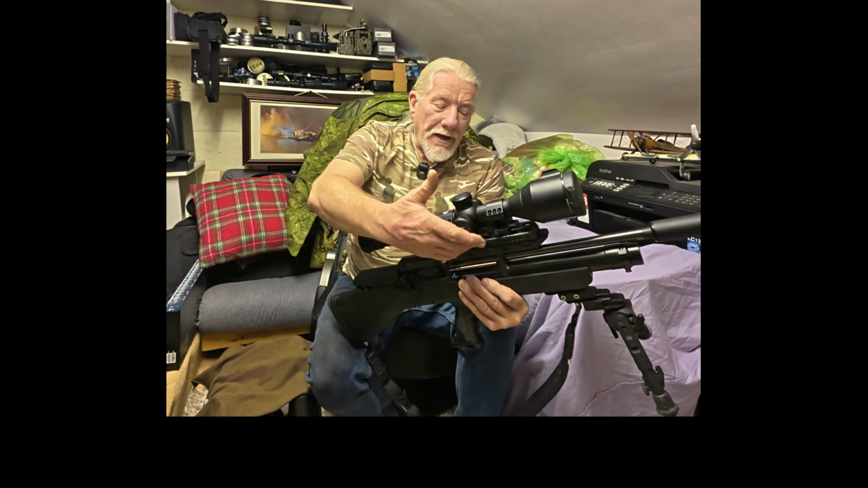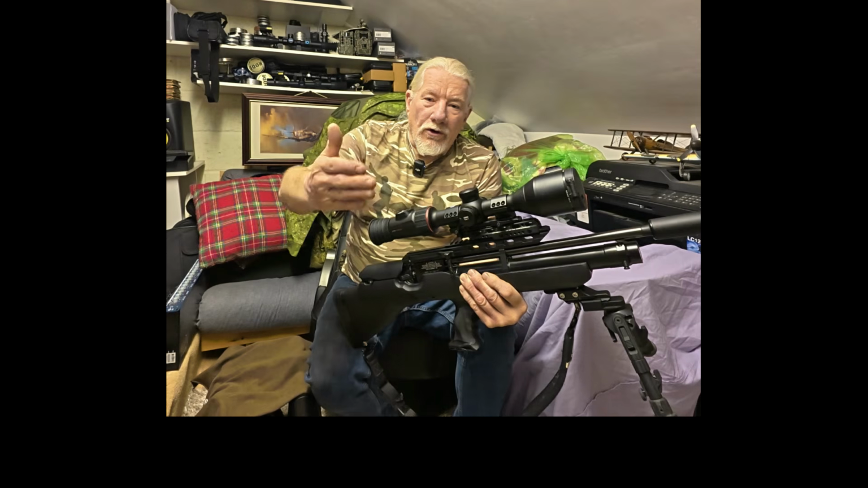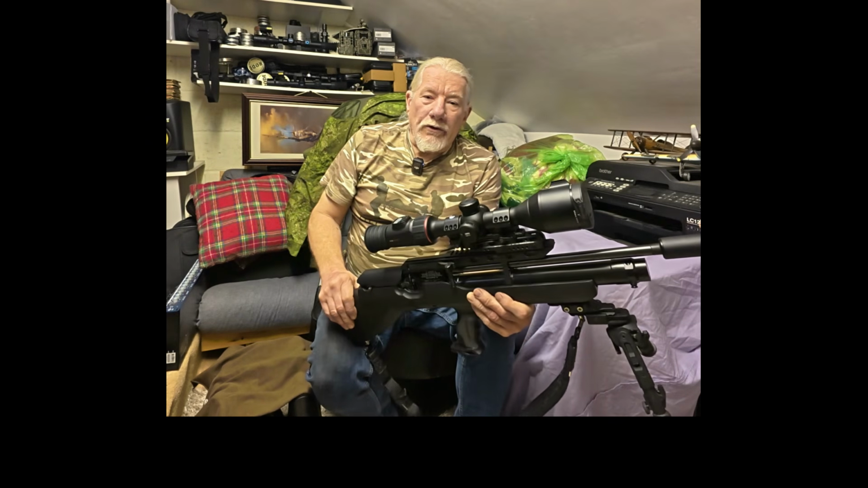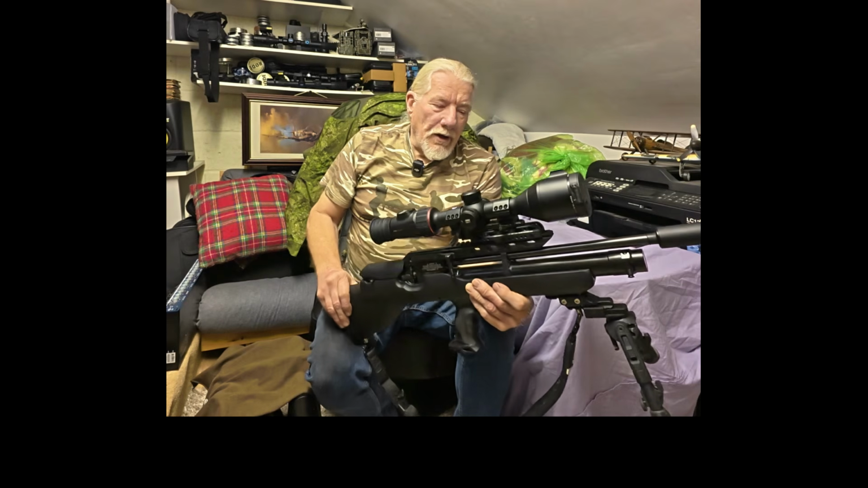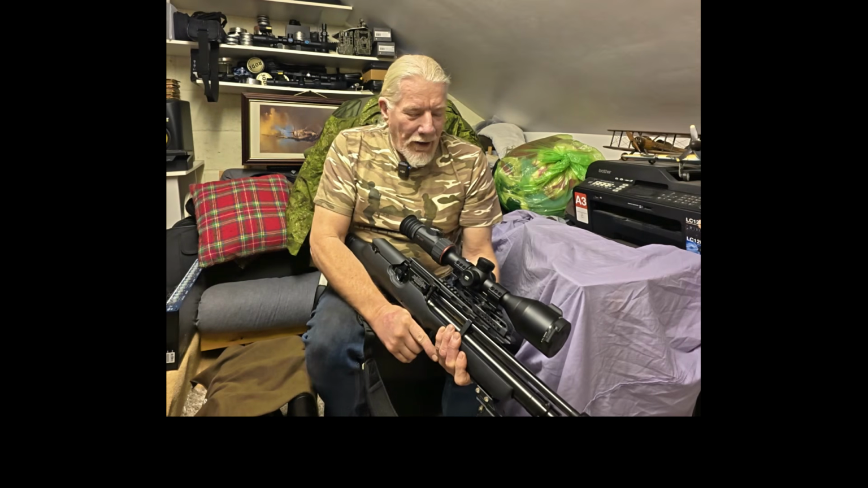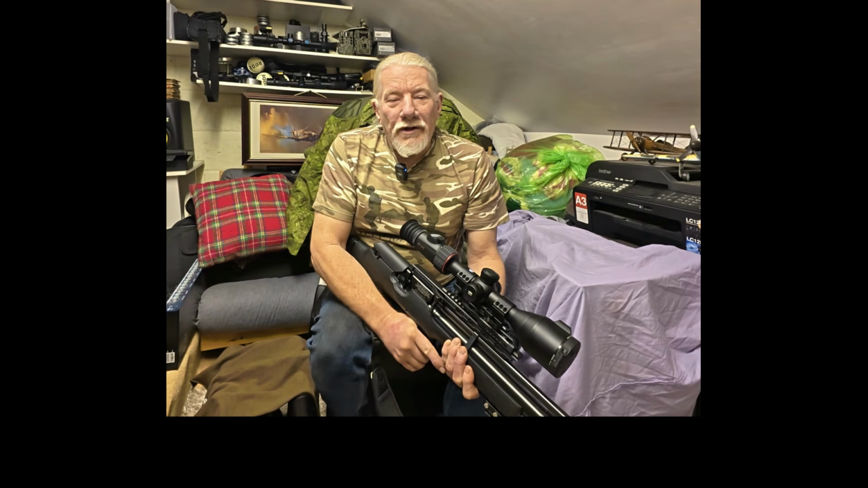So yeah, something like that is ideal. So I've gone off and bought another one of these, just so I've got the full capacity to mount it on any of my rifles now. Okay, so having said all that, I'm going to leave you now, and you can see what it's like in action. All right. Okay, don't go away.